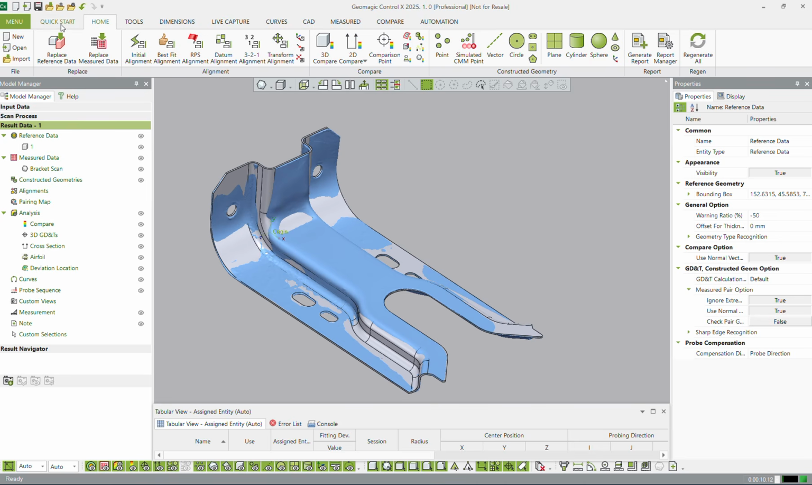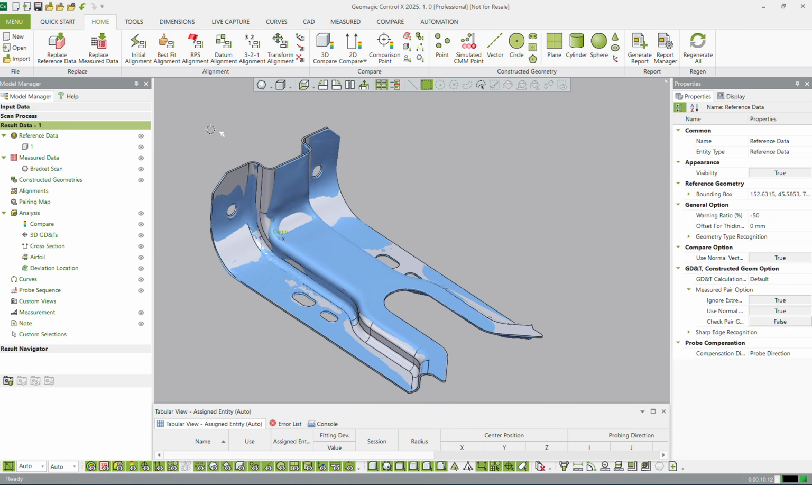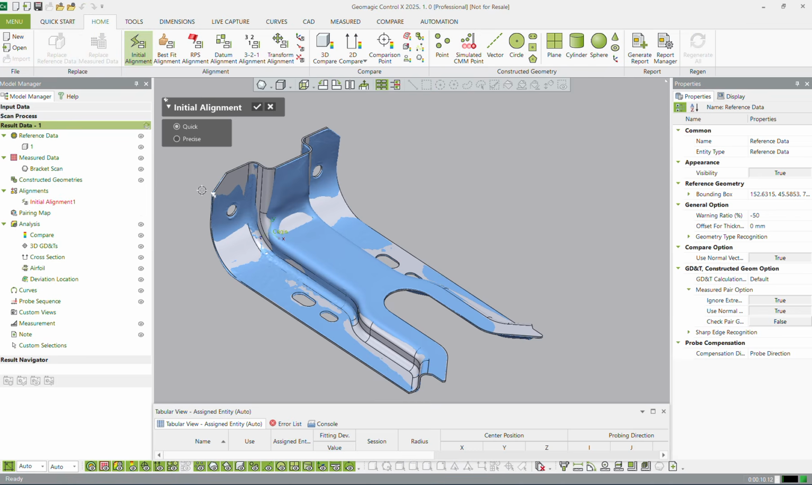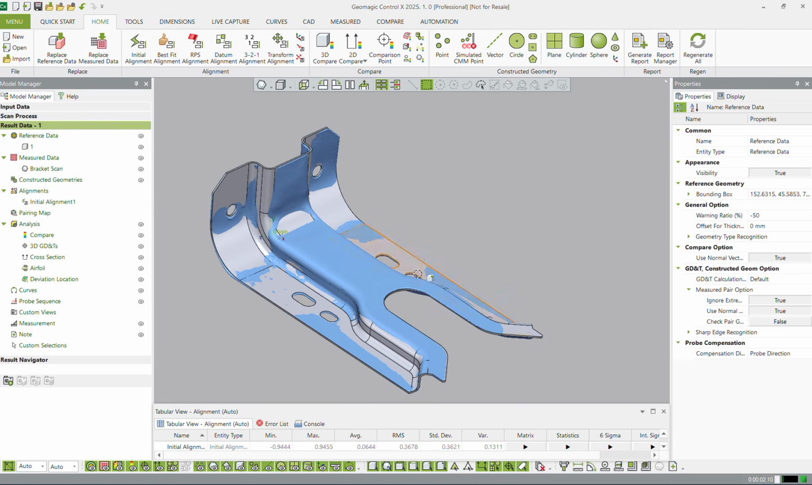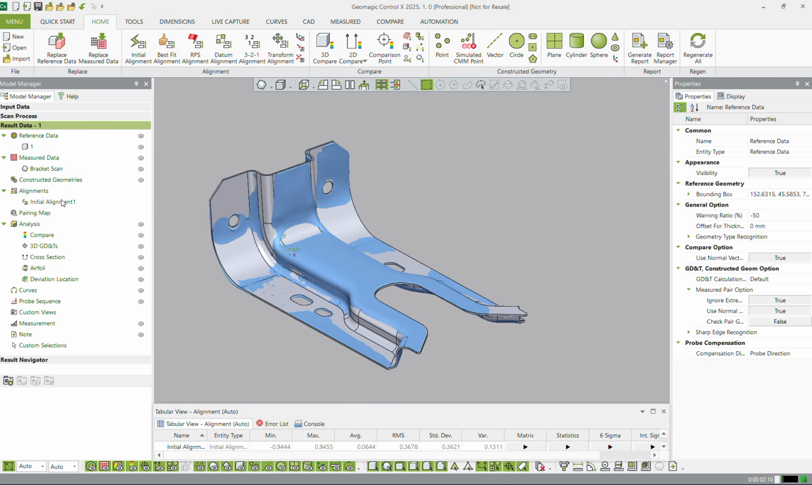Now in the home tab or the quick start tab, you do have different alignments. In the home tab, you have a few more. We always, and I'm going to be repeating this a lot, we always start with an initial alignment. Now, it can be quick, it can be precise. For 90% of the applications I come across, quick works just fine. And this is basically just like a rough position. You can see it didn't really change all that much, but we've got our initial alignment.